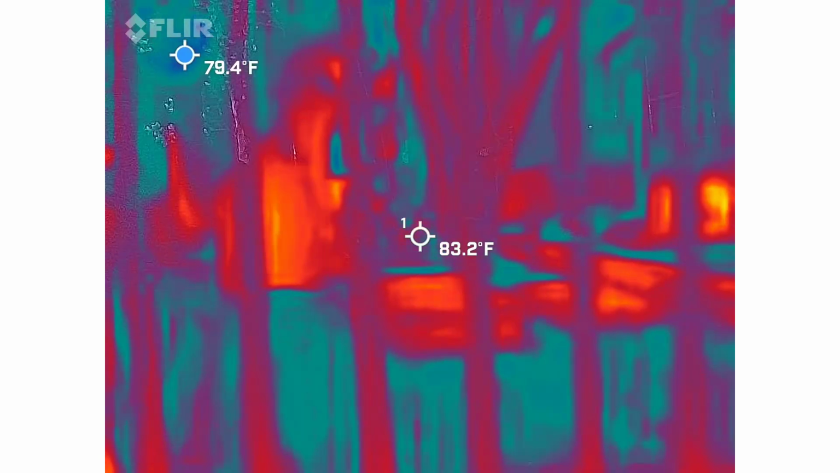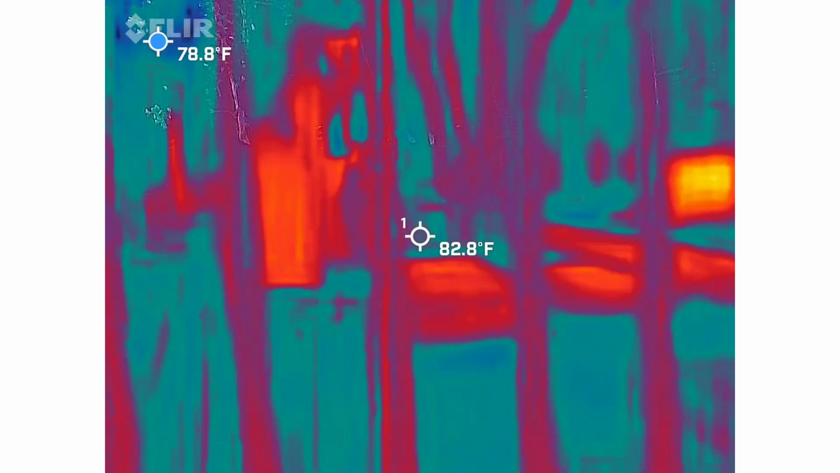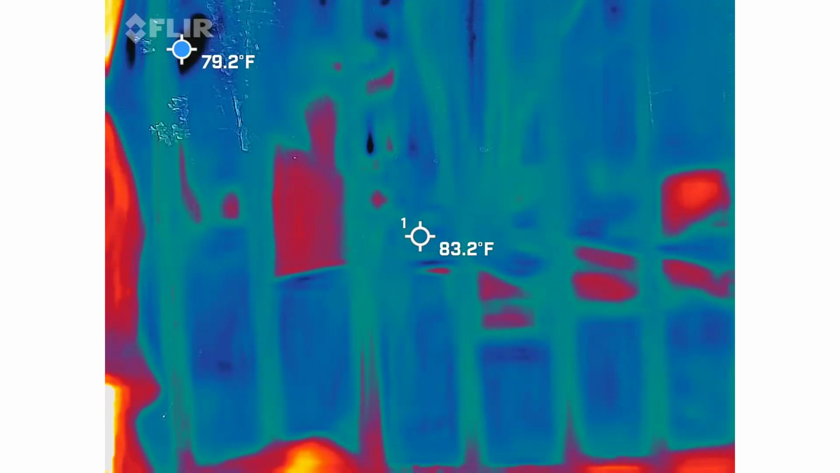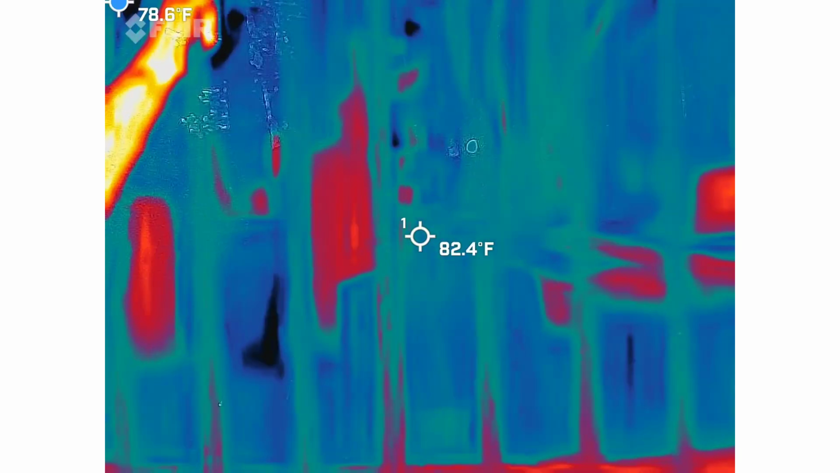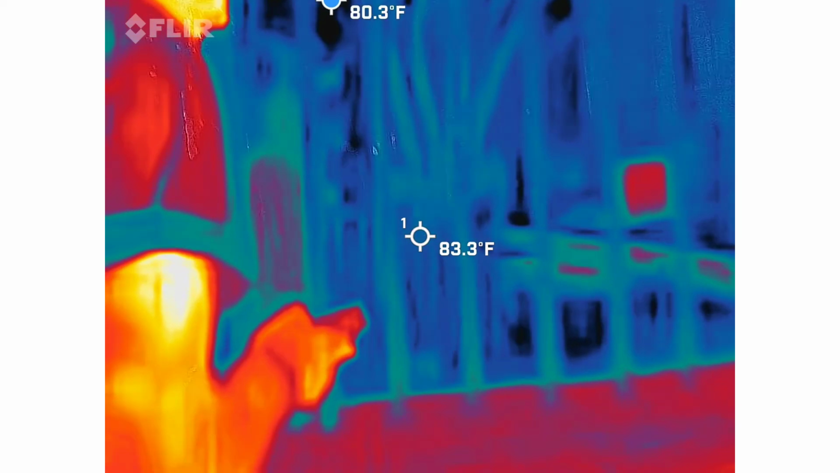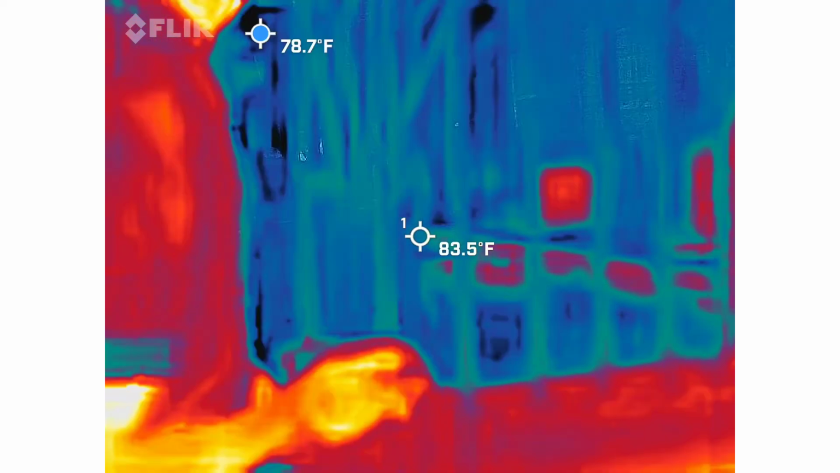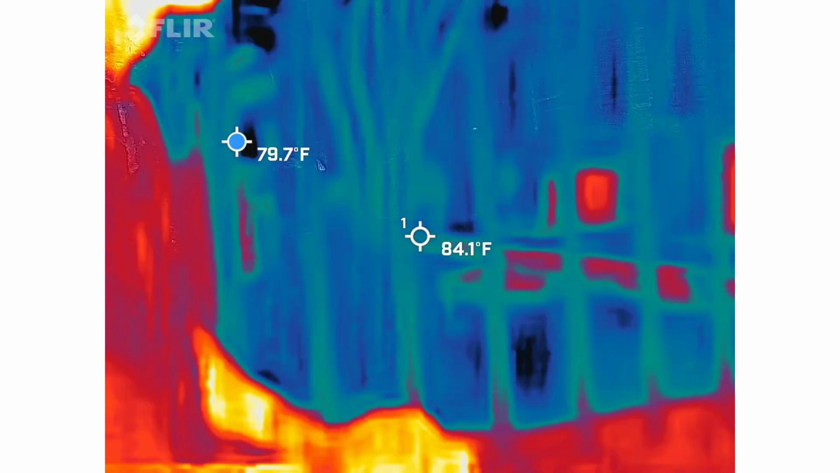Among others. All these fridges are active.